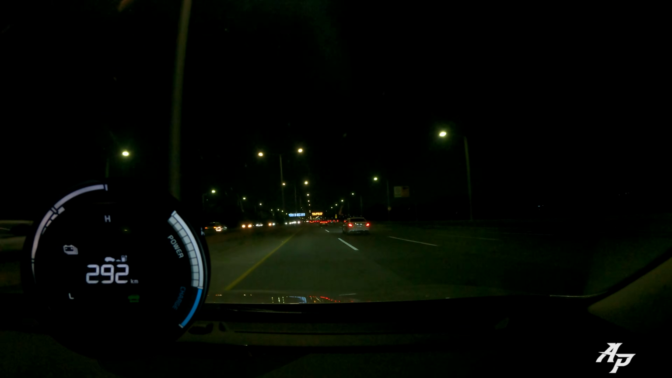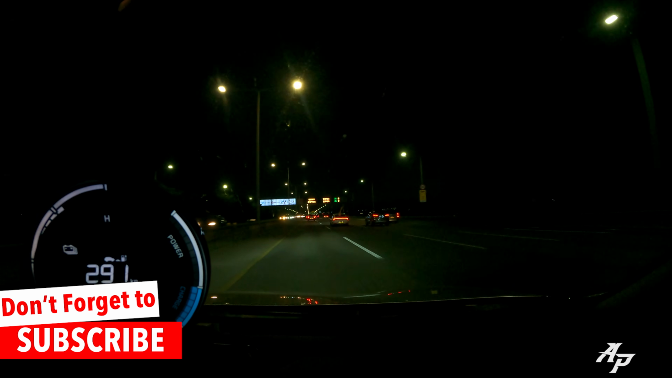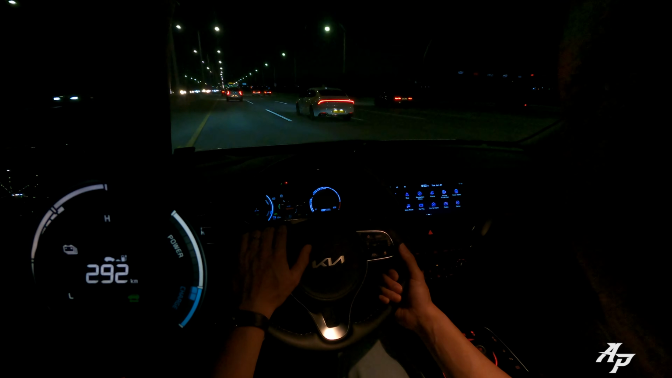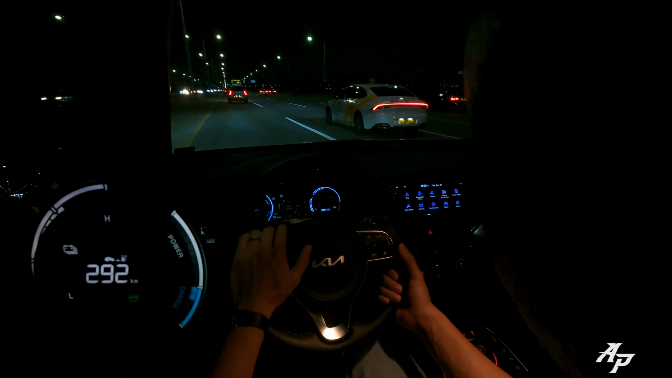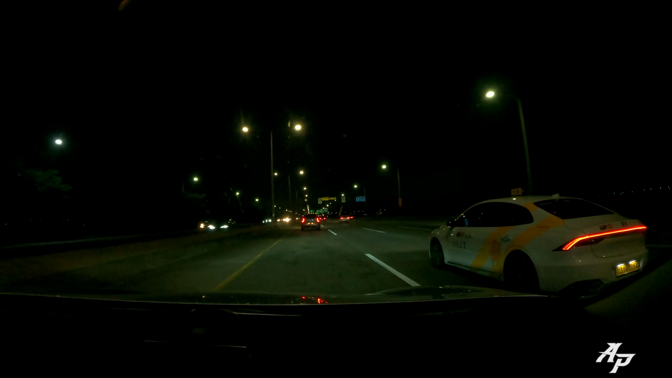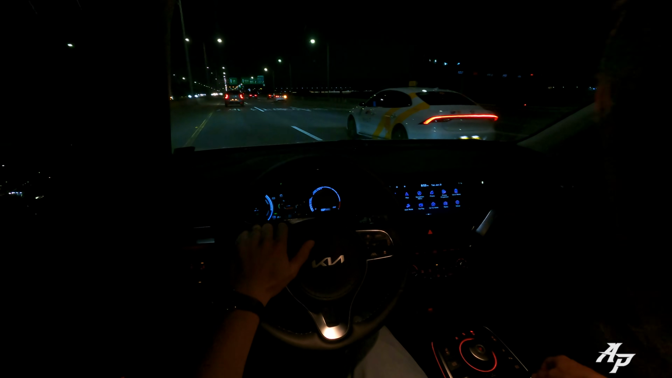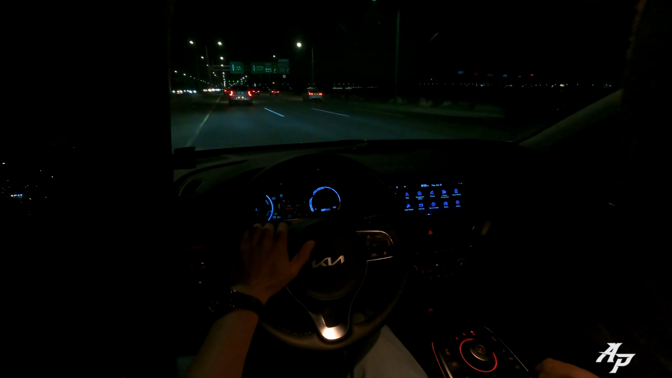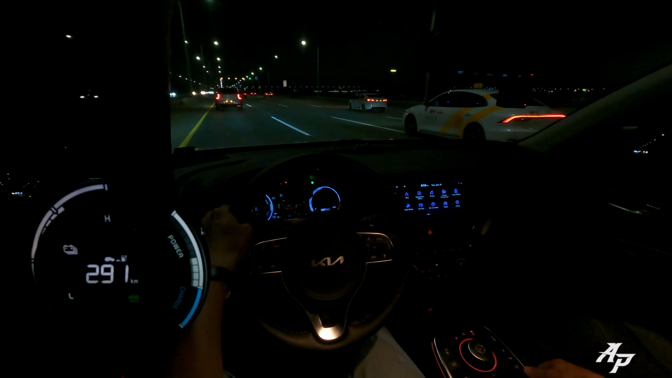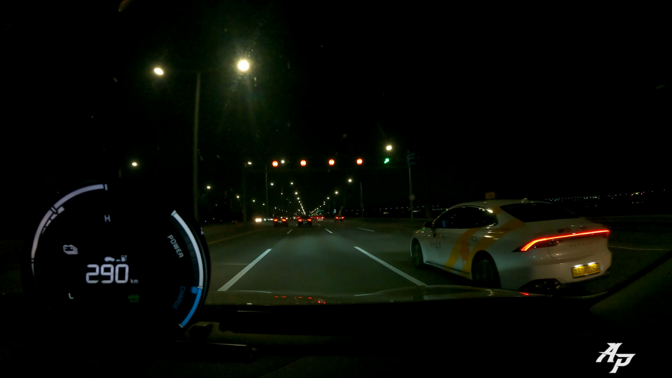So it pulls very nicely. Just front wheel drive, so it will understeer, but it was quite easy to manage. Of course, if you compare it to the Kia EV6 dual motor system, that one feels much quicker, but I think compared to the single motor Kia EV6 turning the rear wheels, this feels more responsive. See? Quite nice.